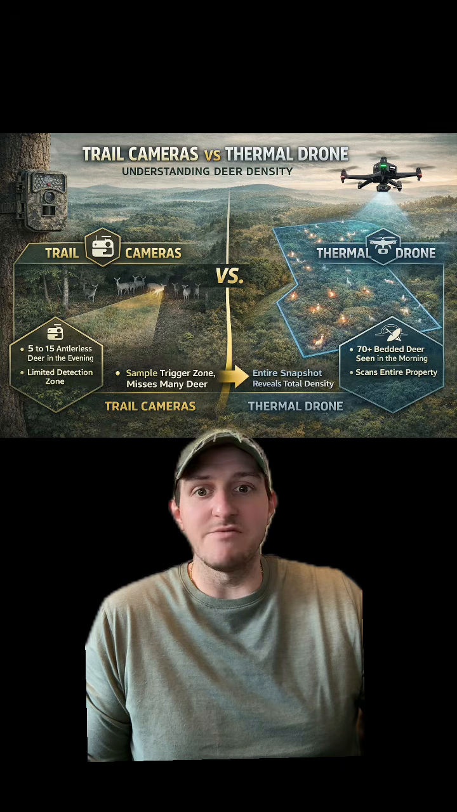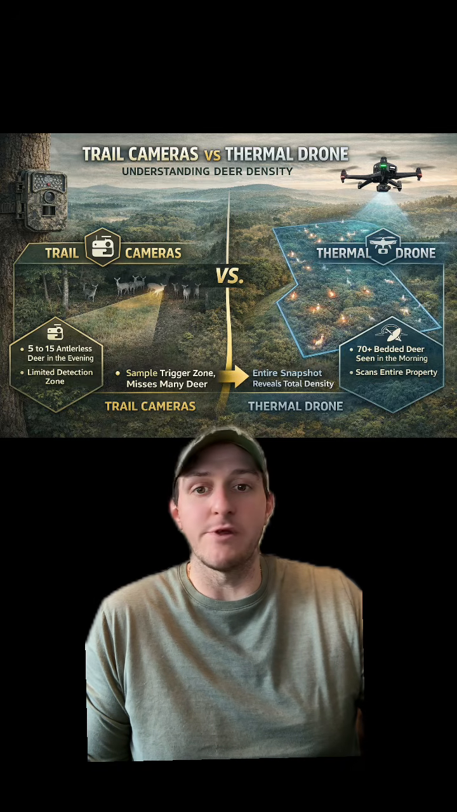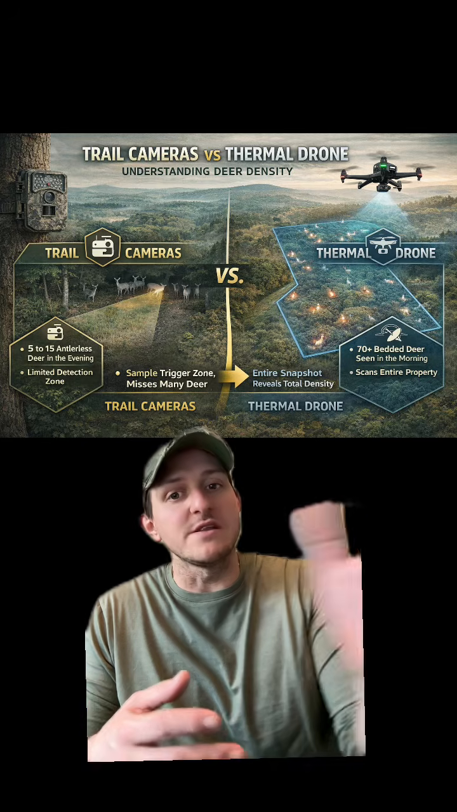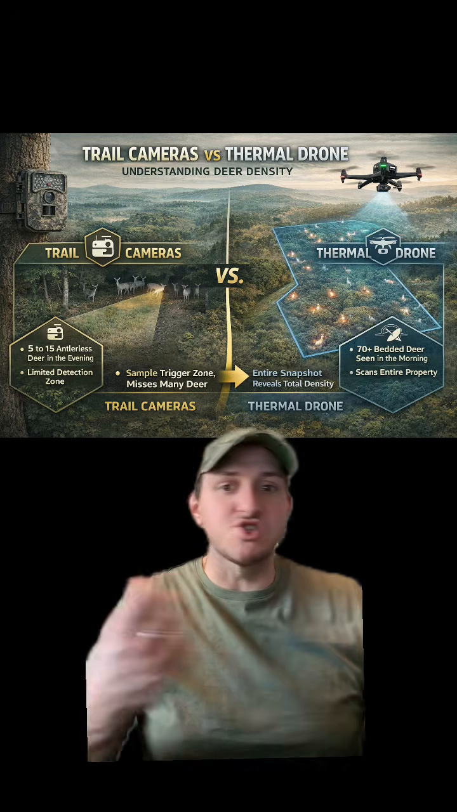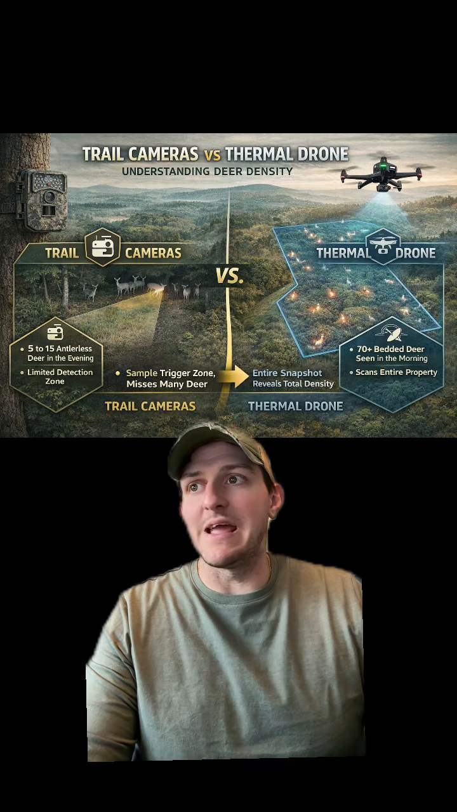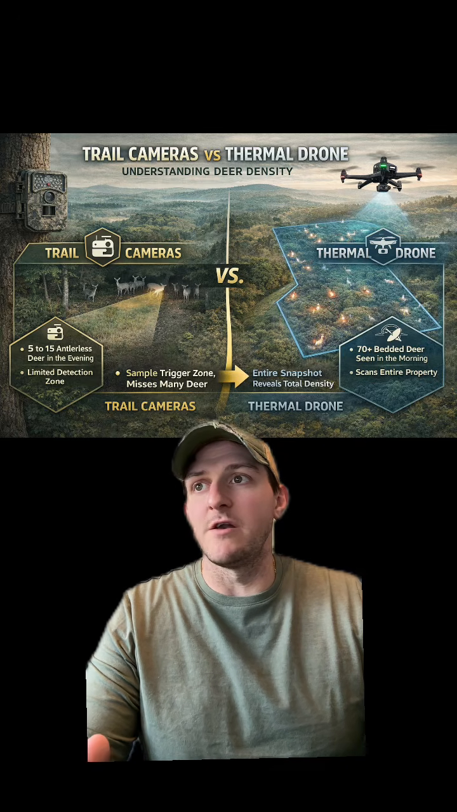Which is obviously a huge jump in overall number of deer. Again, some of those would be button bucks. Some of the button bucks that are there now will get displaced. Some will stay depending on if their doe was harvested or not. But again, we're using the most conservative numbers here.